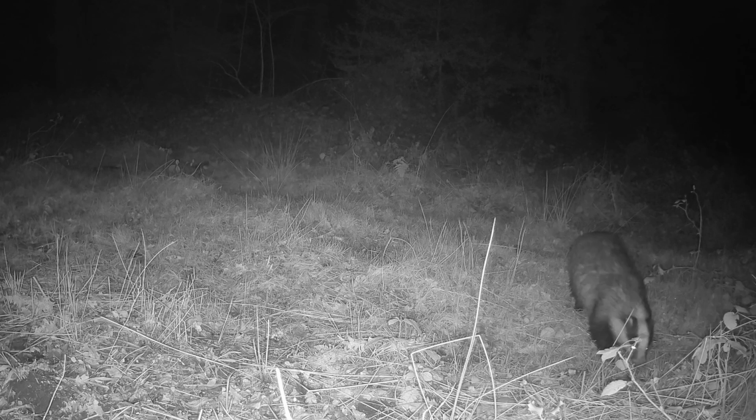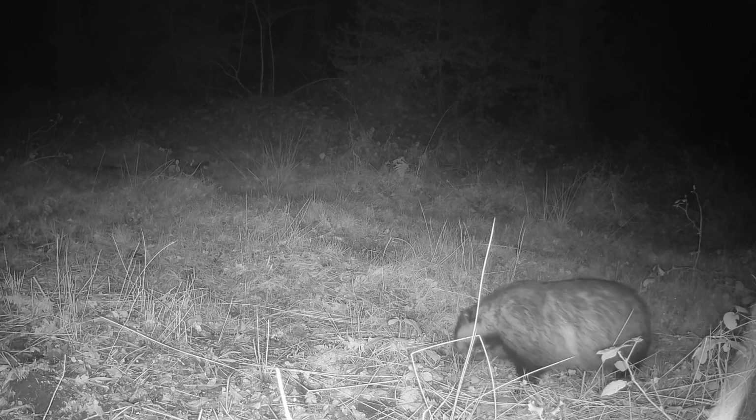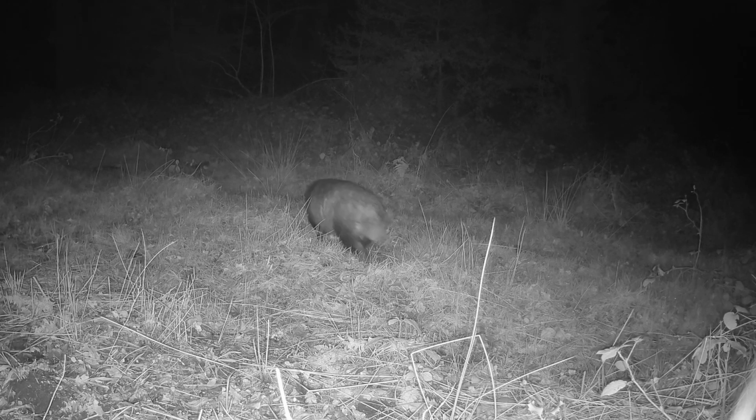Really pleased to get quite a clear image of a badger. So I'm really quite keen to figure out where that set may be.